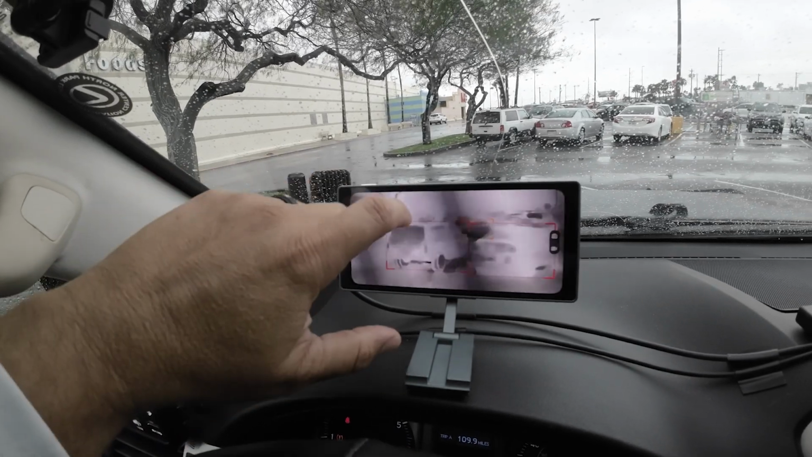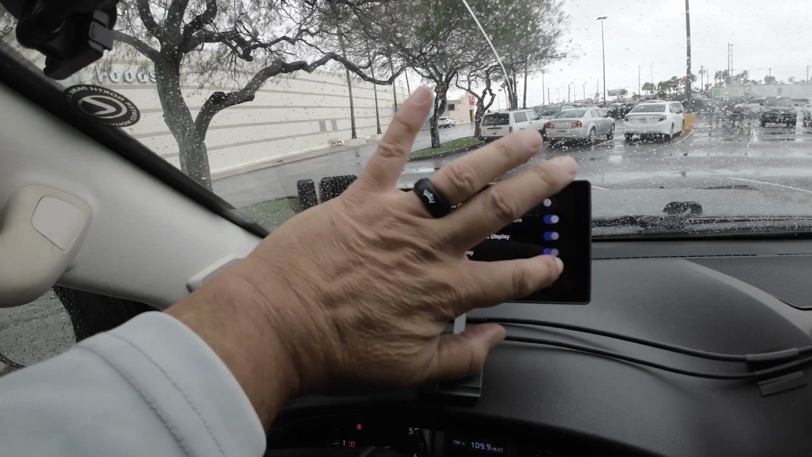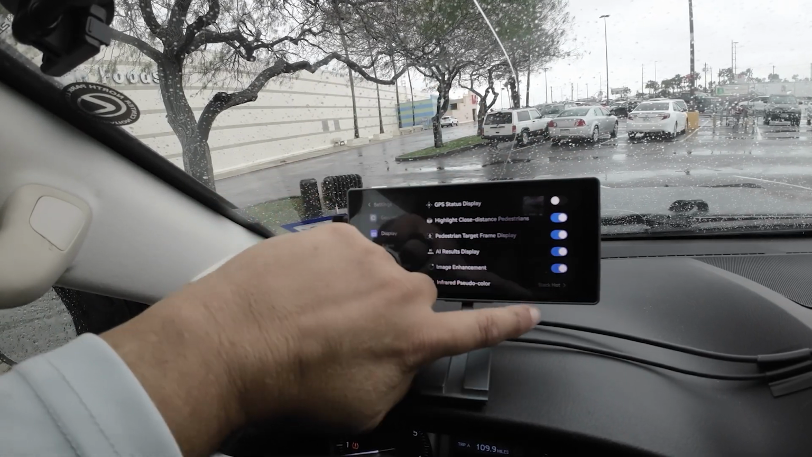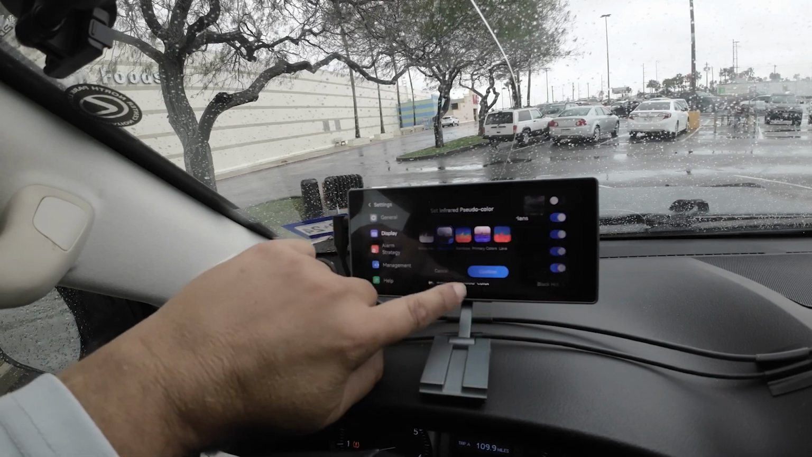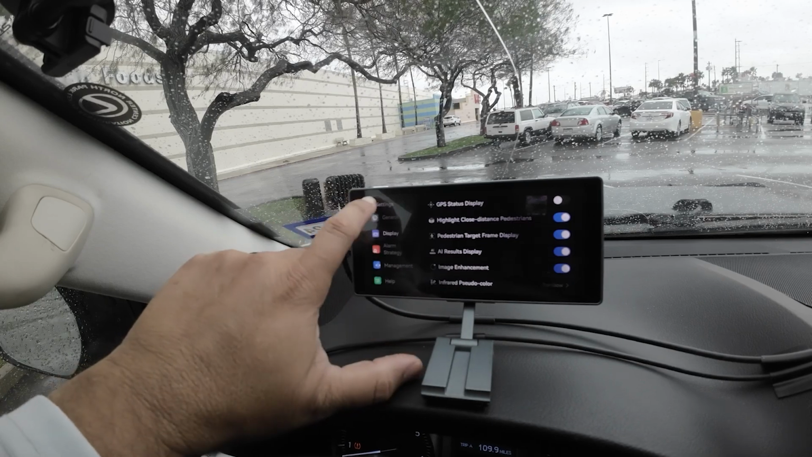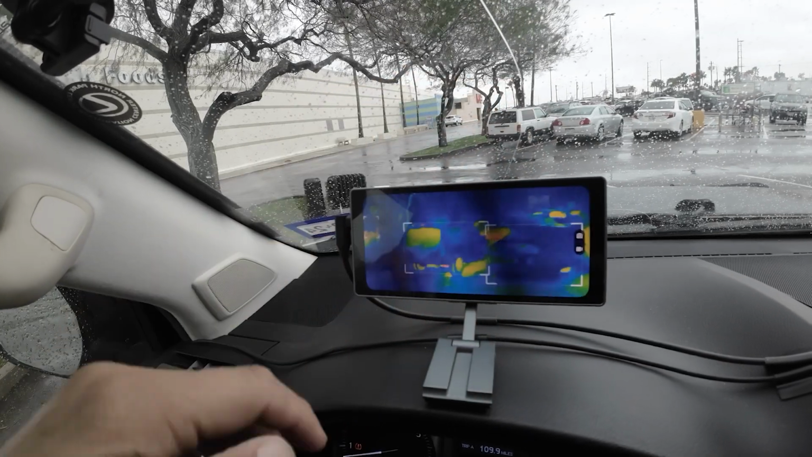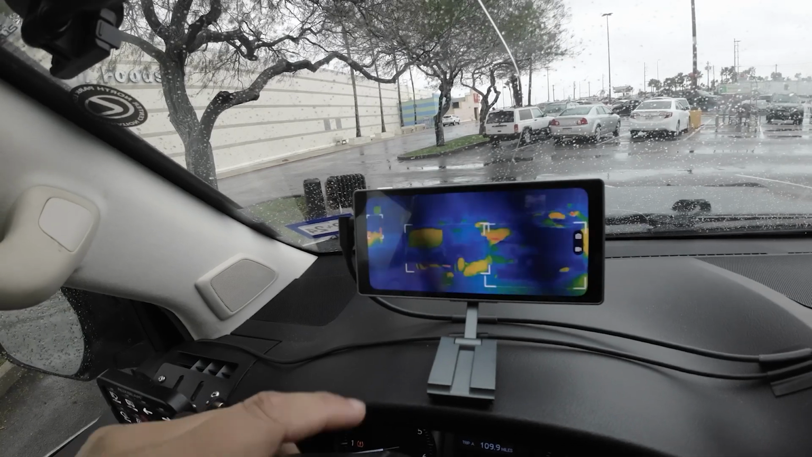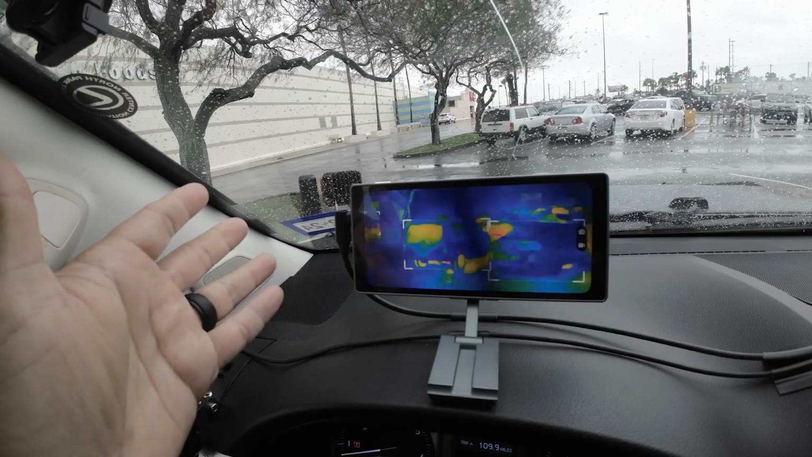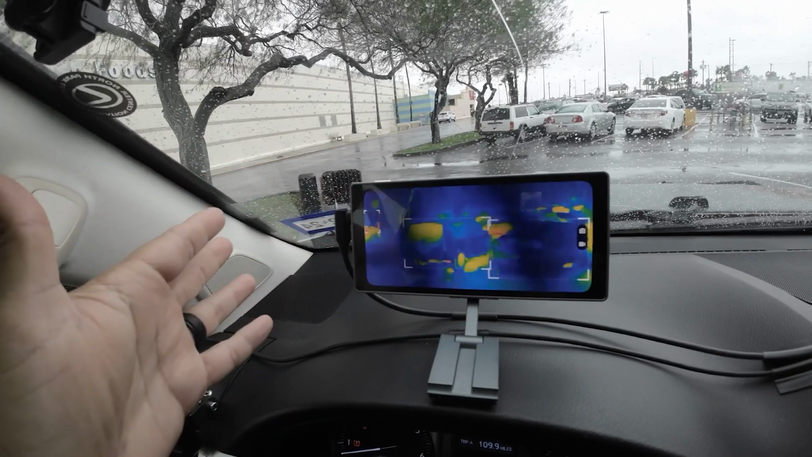All right. Now let's go ahead and get out of this, and let's choose rainbow. Let's see how rainbow looks. Let's go back to the full screen. And yeah, this is what you would probably think about as what a thermal camera would show you, in the range of colors, by the spectrum of those colors, right?